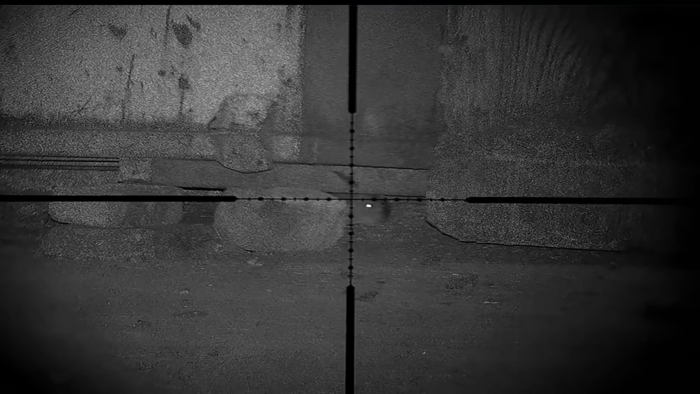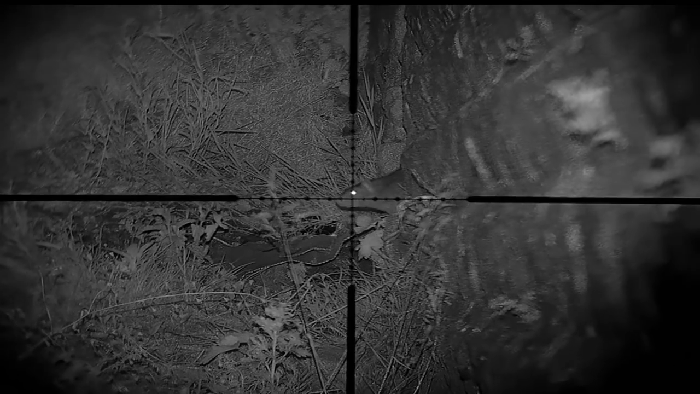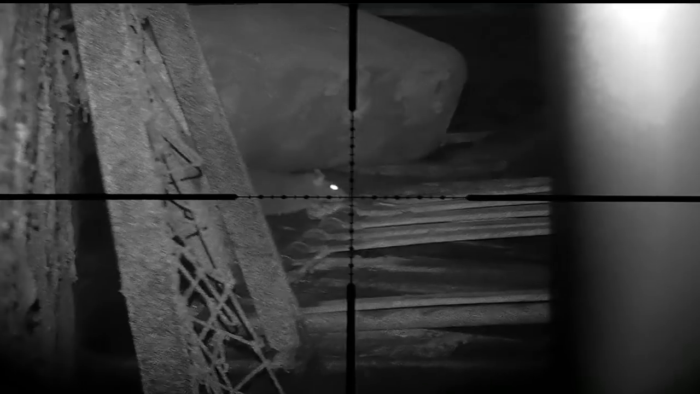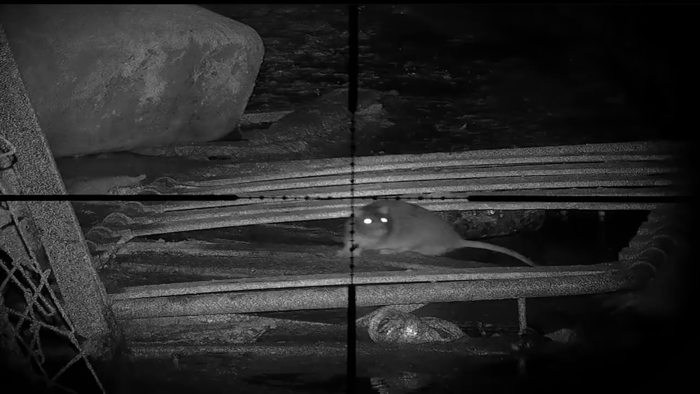Switch back to myself again. Lofty's had quite a few. It's not a bad night so far. Not quite sure how many we've got actually. This one was just peeping out from a dog kennel. Just enough of its head just for me to take it. Quite close range this one, so you can see him just holding that tiny touch of holdover.